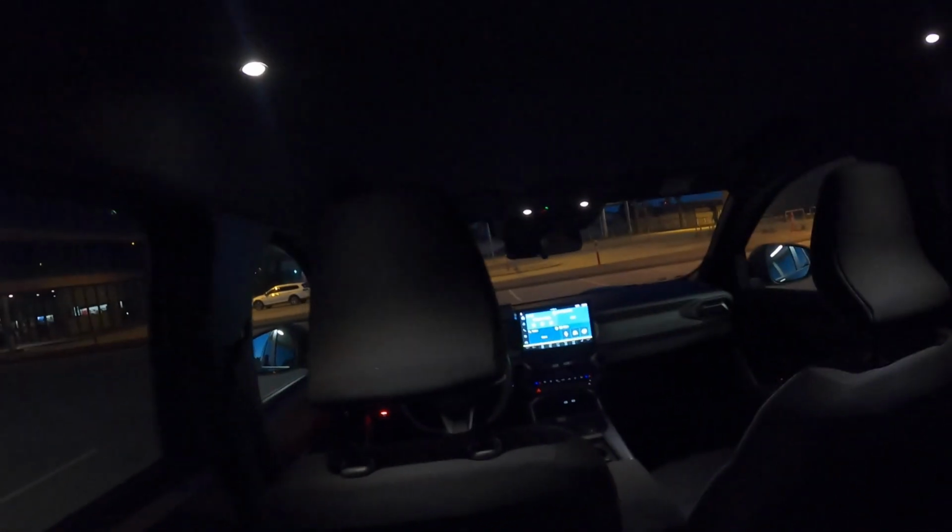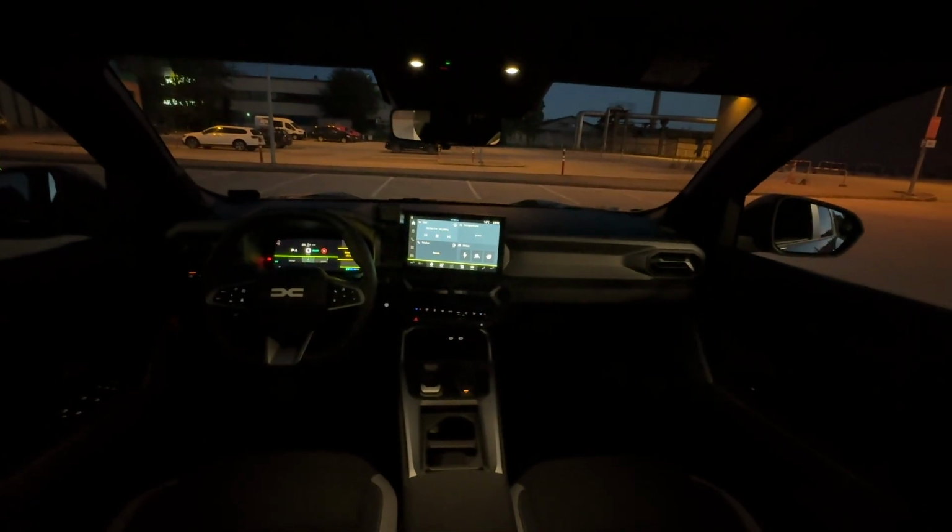Yeah, so since this is the night POV drive, I'm gonna be quick here. There is no fancy ambient lighting here. It's pretty basic, but that's it. Those small lights are quite strong and powerful, and it's rather cozy here, despite lacking ambient stuff. So yeah, there's plenty of room, and I'm most surprised by the headroom, because Bigster is higher than the Duster. And there's also, for the first time ever, Dacia gets the panorama roof, only for the higher trims, but still.